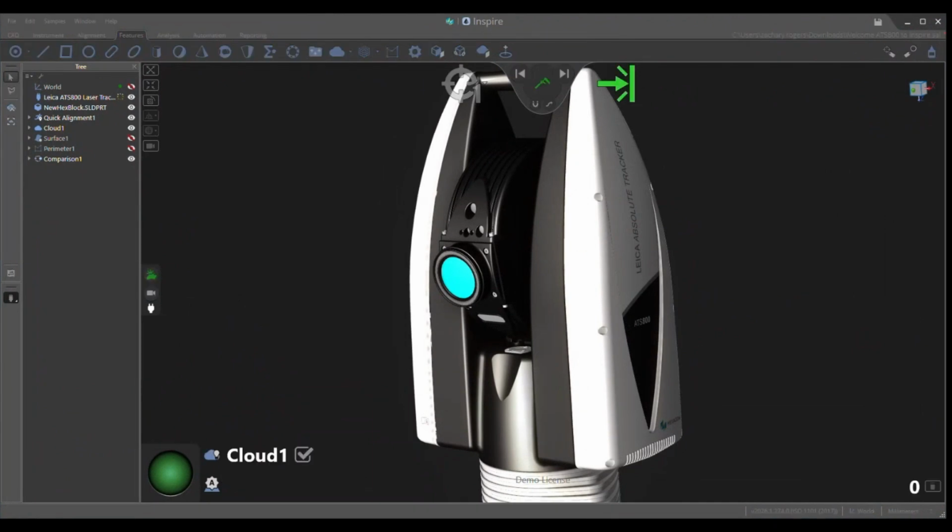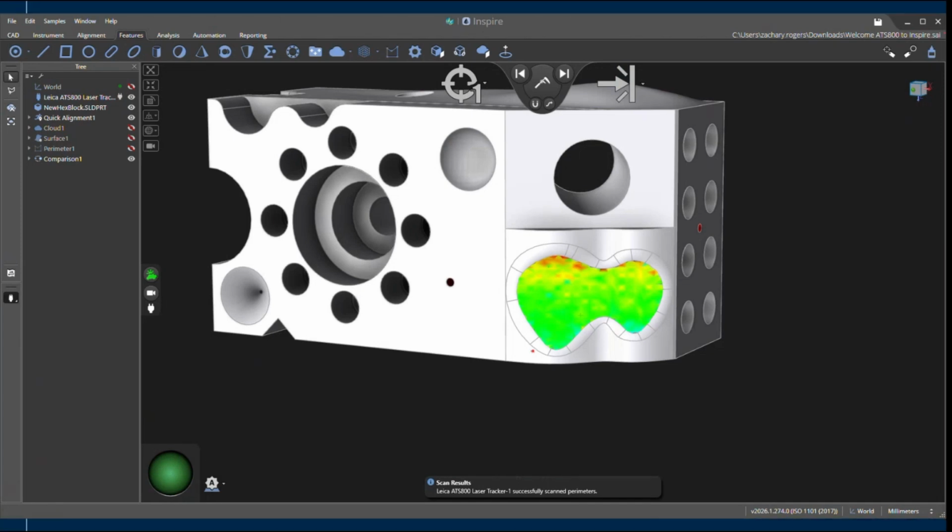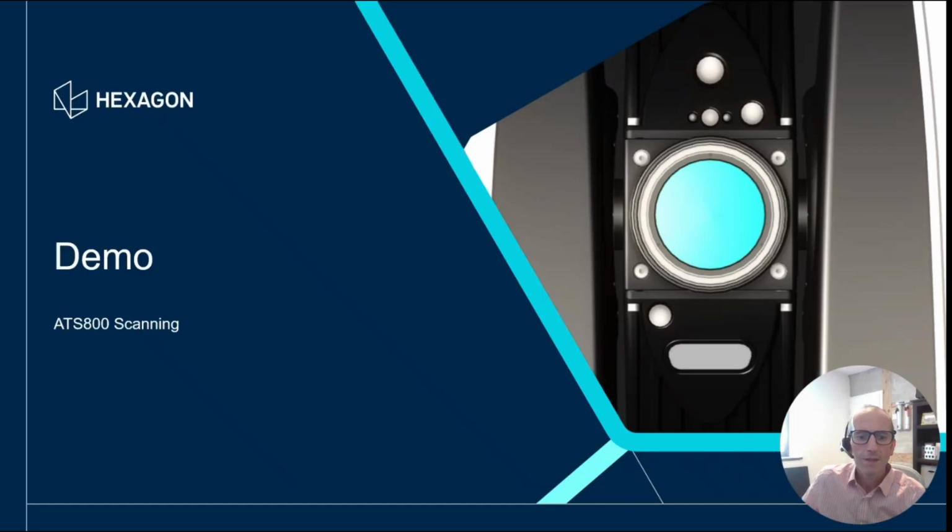So here's the ATS 800 connected and running inside Inspire. I'll jump into some more demos here in a moment, but I wanted to give you a quick impression of how easy the ATS 800 works in Inspire. The direct scanning capability of the ATS 800 lets us do a really easy align, start scan, and done type workflow. Let's take a look at some of those other workflows here.